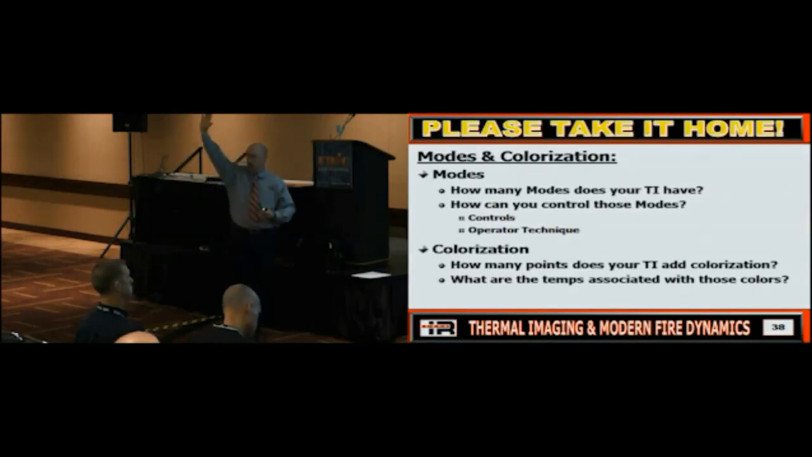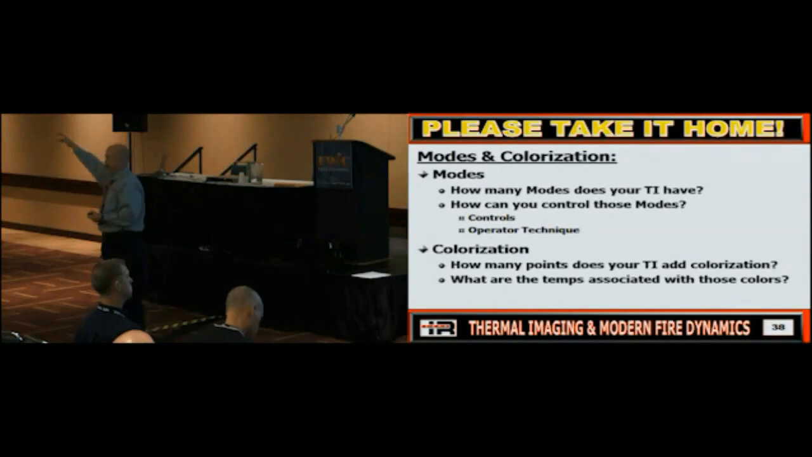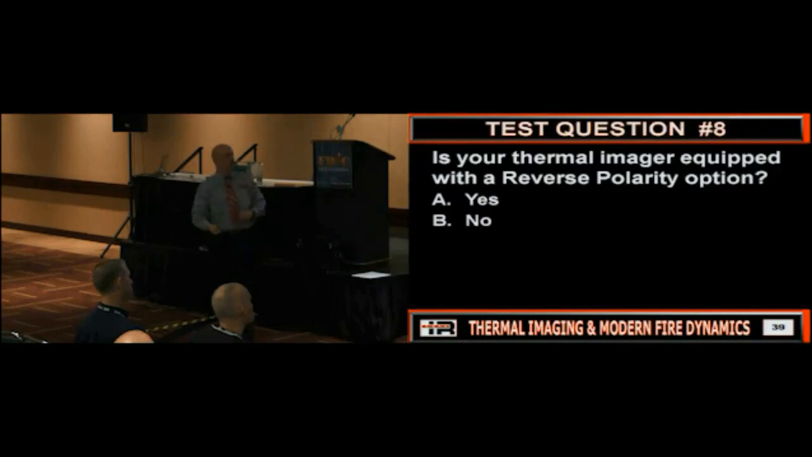So is everybody good on modes? Yes? Is everybody good on color? Do you have homework to do when you get back home probably? Is this very important to train your people on? Because without this, do they really understand what is going on in front of them on the thermal imager? So are we good? Okay.